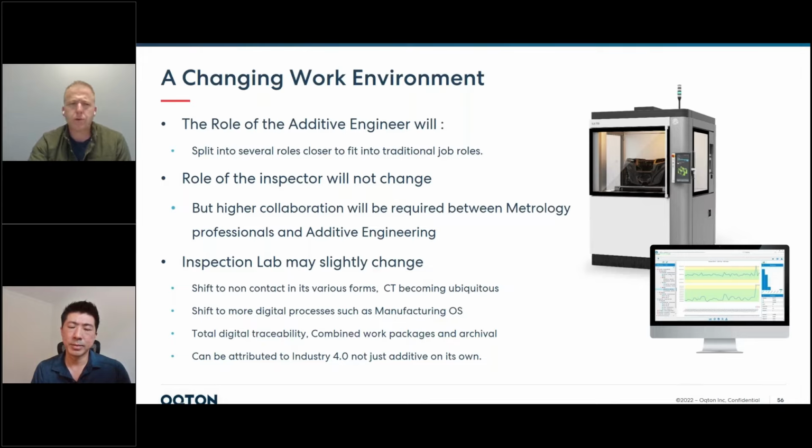But the role of the inspector in the quality lab is really never going to change. I mean, this shouldn't strike fear into the hearts of the inspector that goes to work every day and produces quality reports. What it does do is offer the opportunity for expansion and doing some new, unique things.